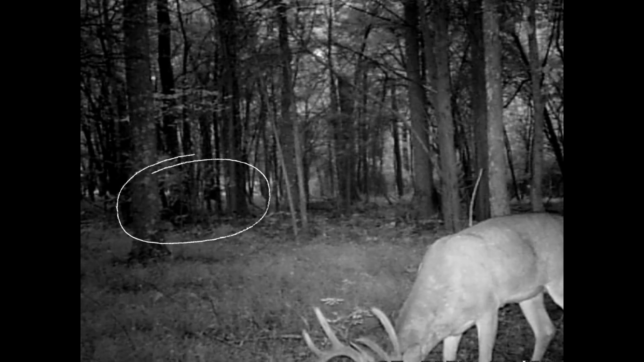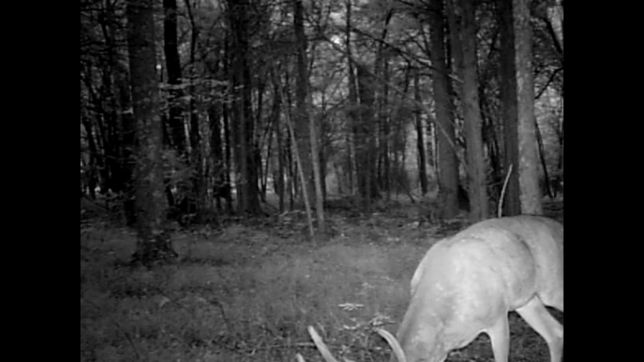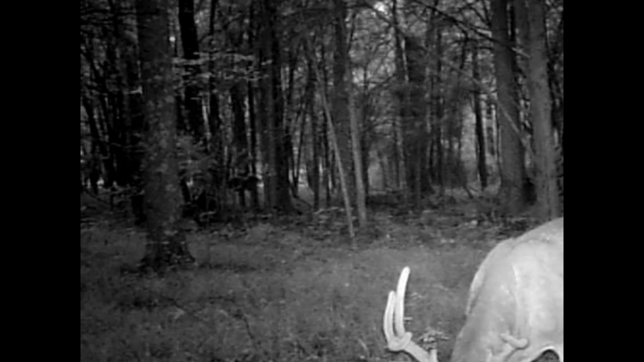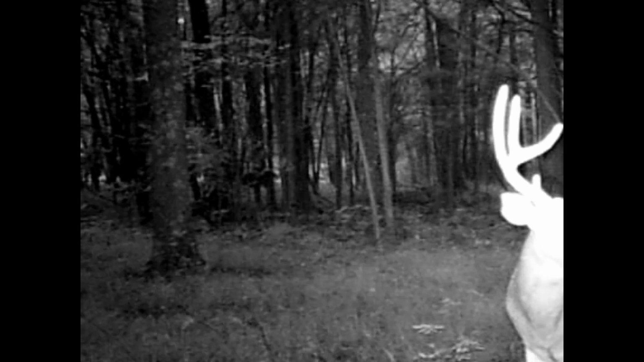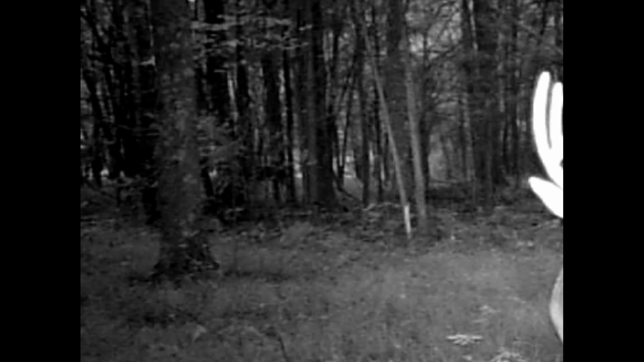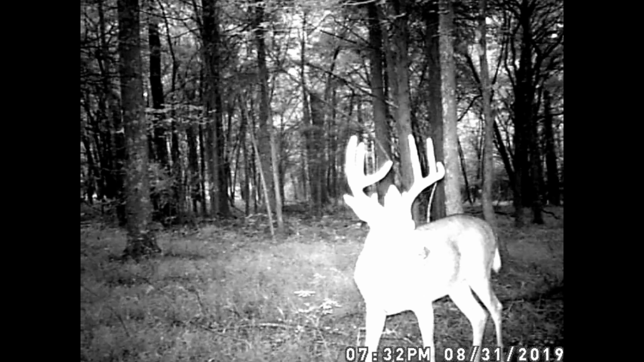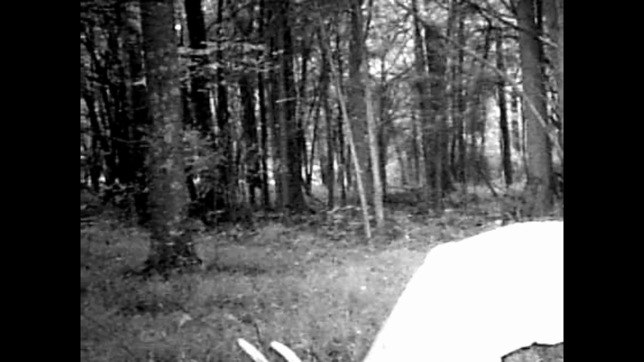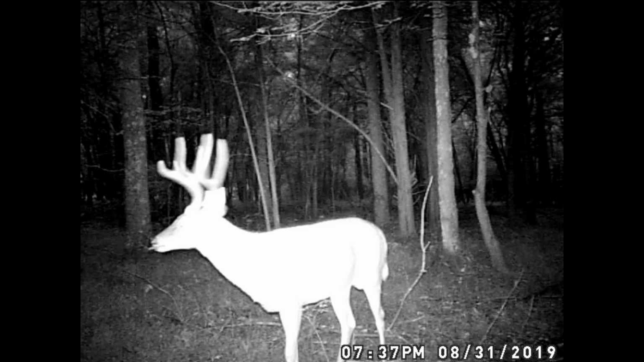But look here in the background. There's another big buck kind of lingering in the background. I'm going to try and brighten it up here in just a second. But he's going to mosey his way from right to left, staying almost out of sight. But you could see him back there. Alright, here he is. Going to pop out right about here, and you can't see much, but you could just see a pretty good rack on that thing, and that's all we get.